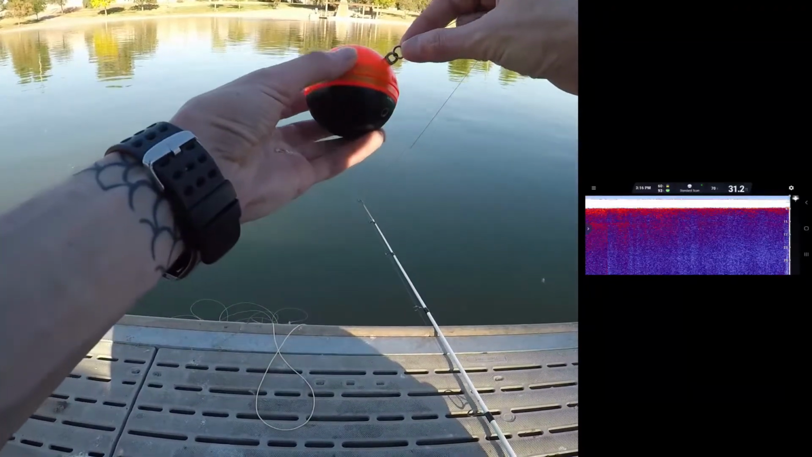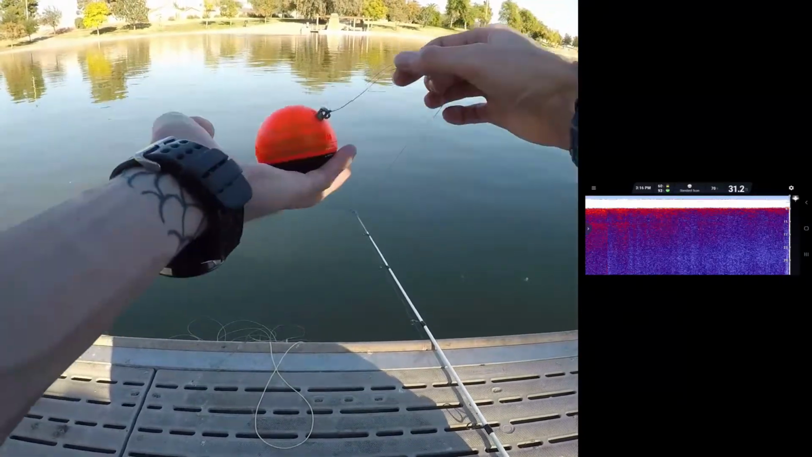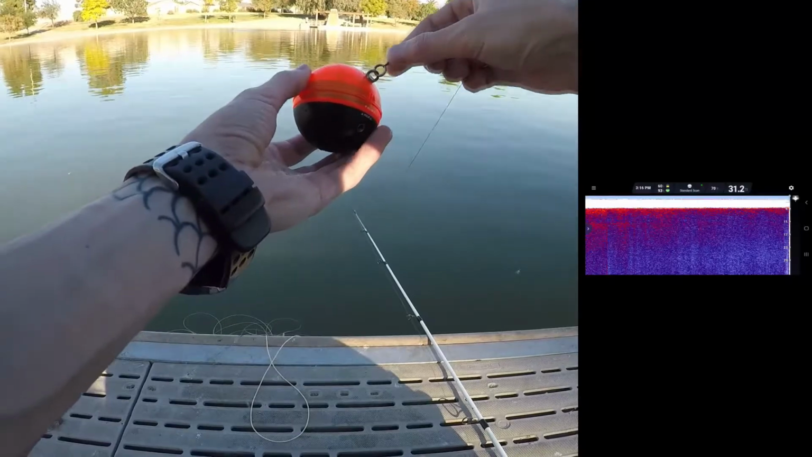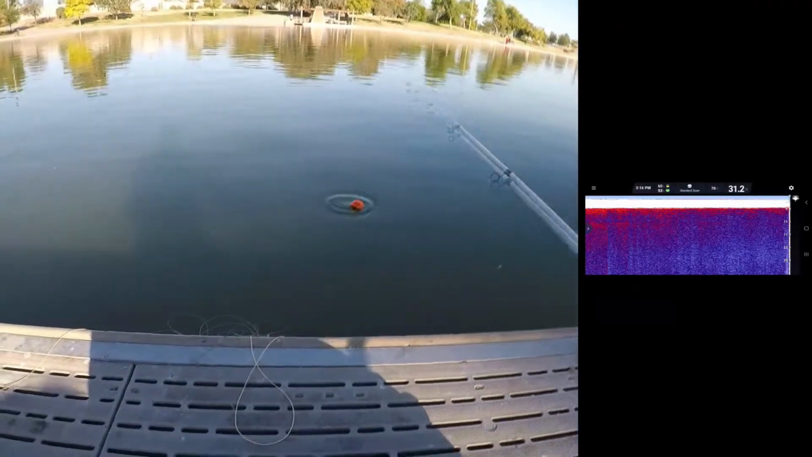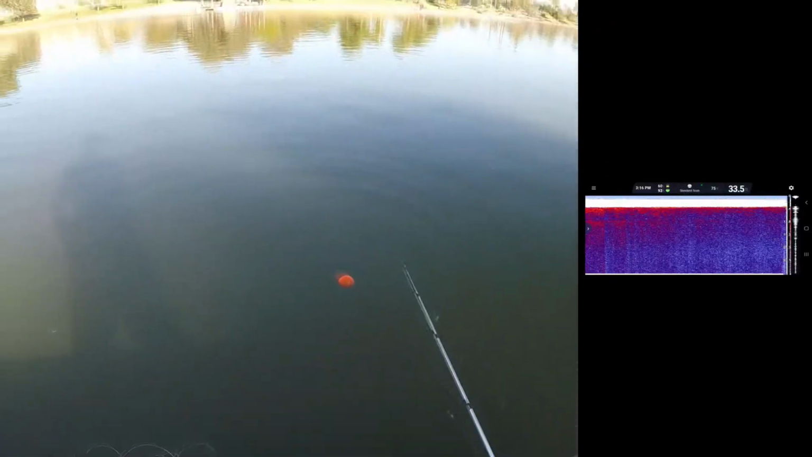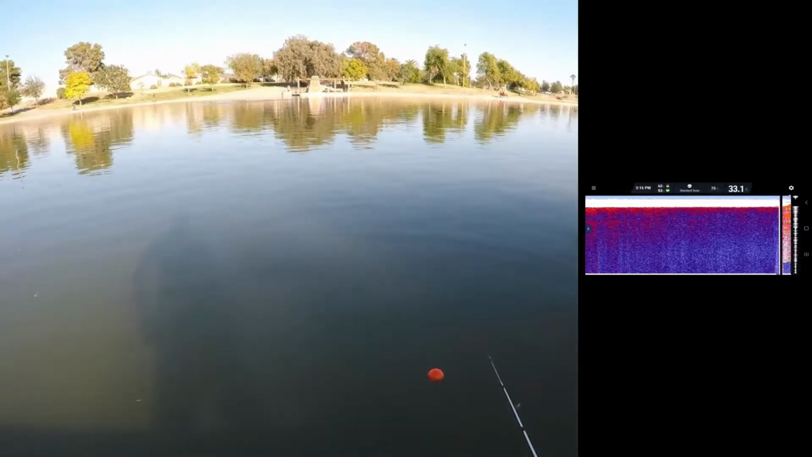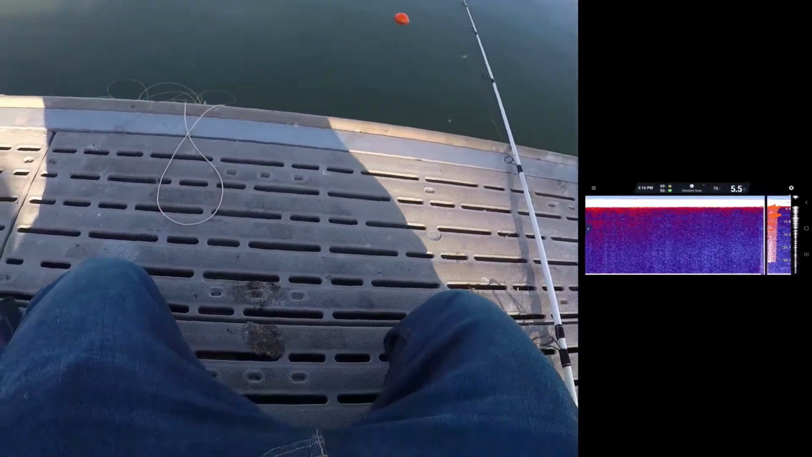I honestly use this one for about everything, because it doesn't displace it too much in the water, and if I do need to cast, I can actually cast it out. Or if, like in this situation, I'm just going to leave it sit like this, it doesn't cause any extra tip or lean to the unit. So that's just my personal attachment point.